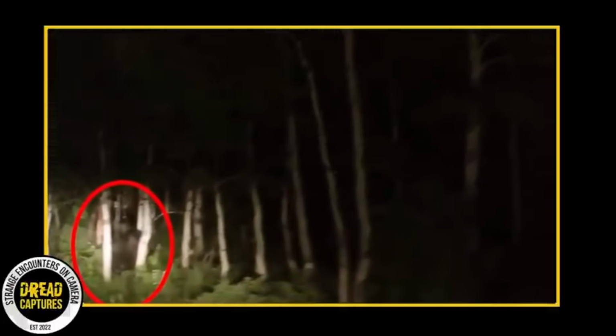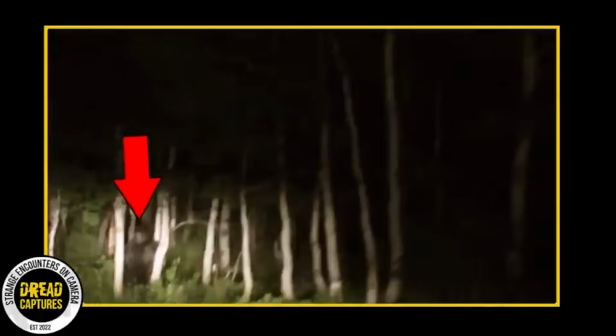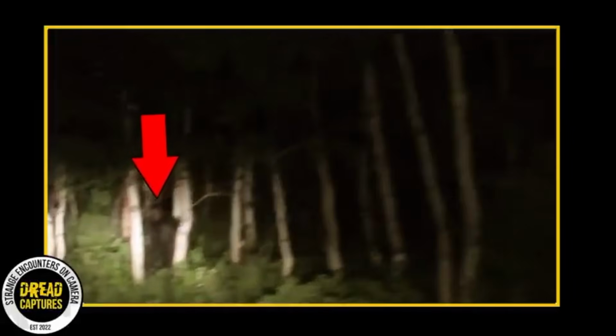Navigating through the nearly impenetrable darkness, the car's headlights briefly reveal an entity standing precisely between two trees, just as Anything Whatever had described. This being appears robust and is covered in thick fur. What's more unsettling is its gaze, which seems to fixate on the passengers, yet it doesn't attempt to hide as they drive past.